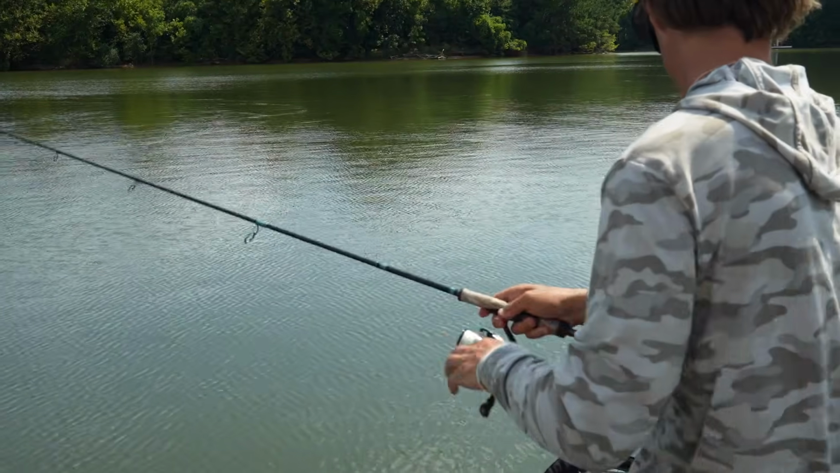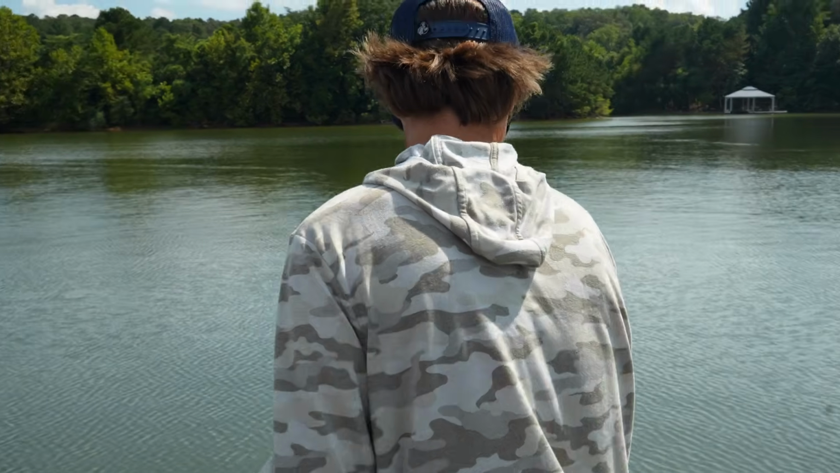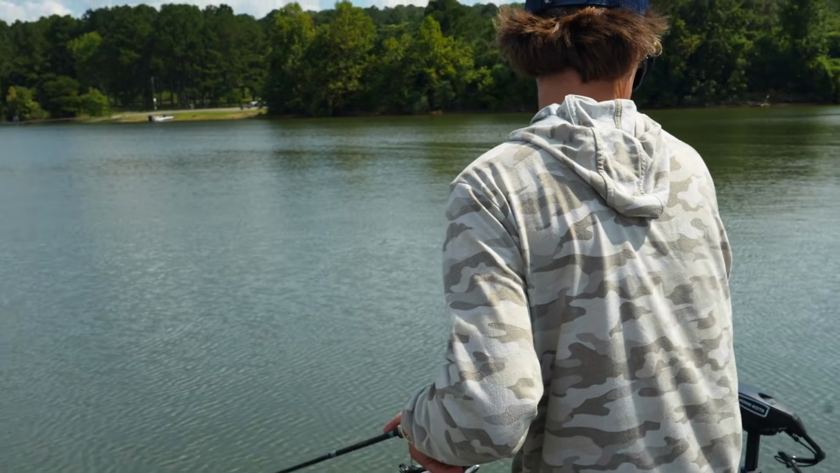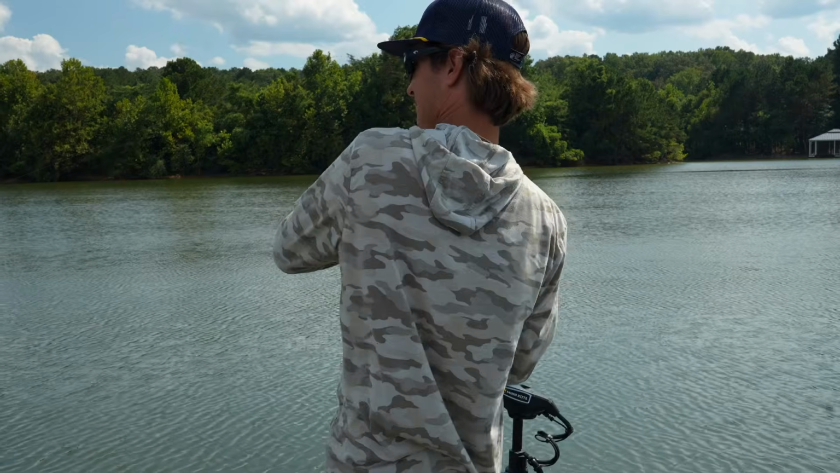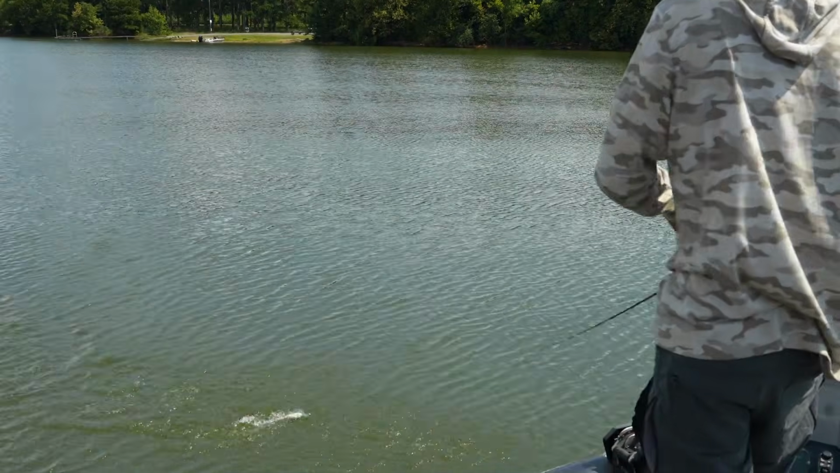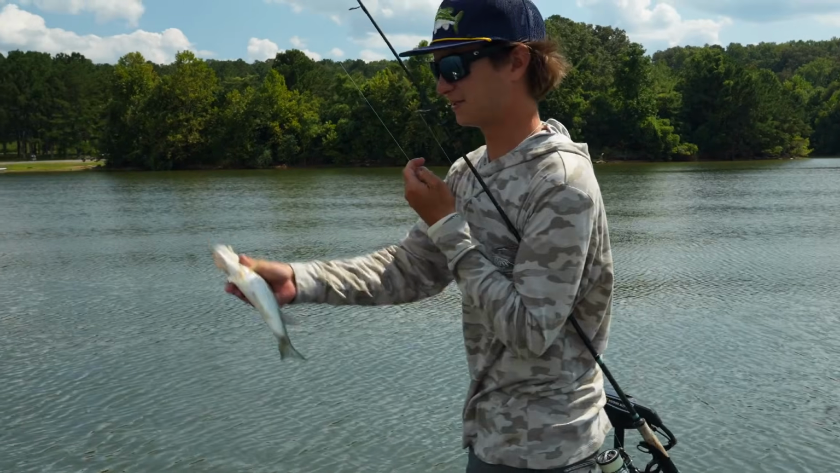They all just came up off the bottom. About to get bit. I got a fish. Little guy, but it's a fish. But I was just fishing, little largemouth.